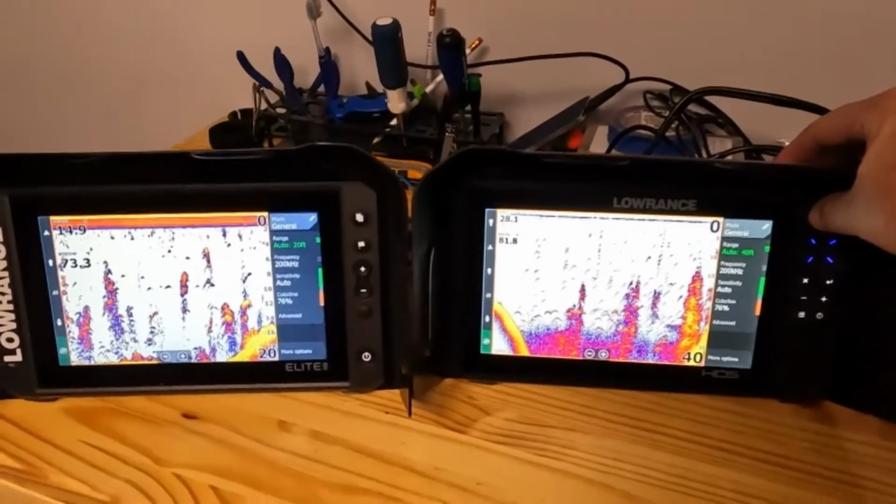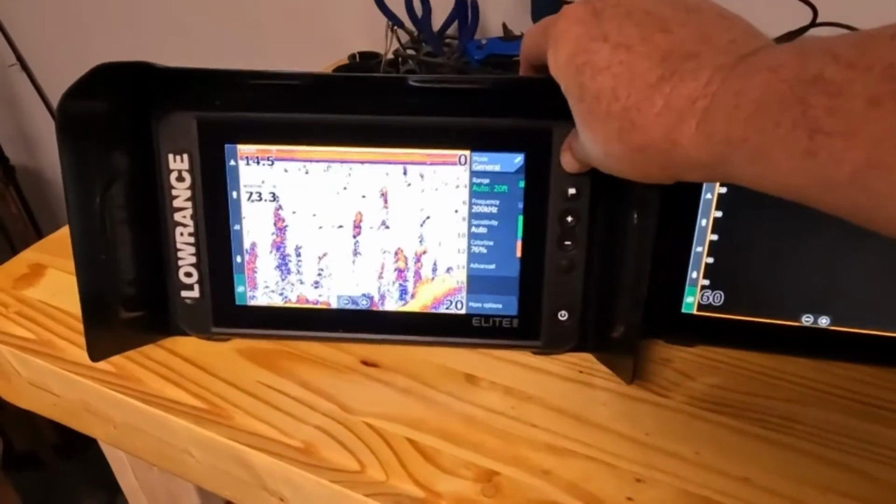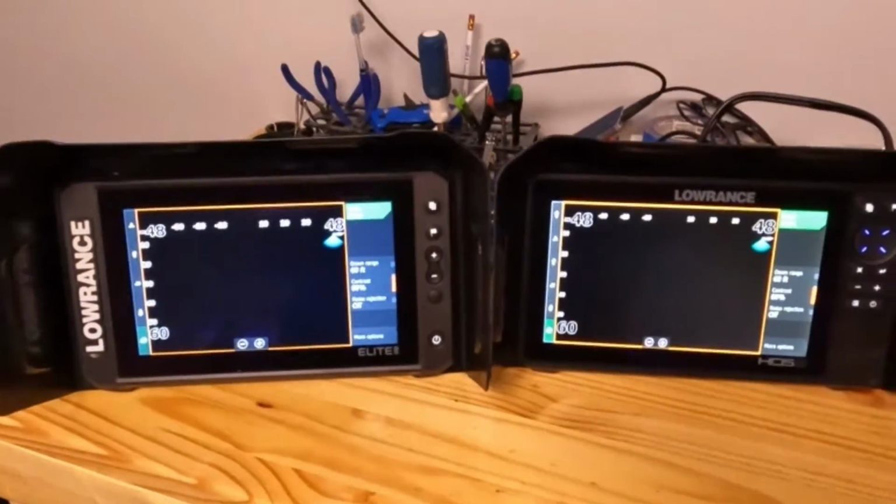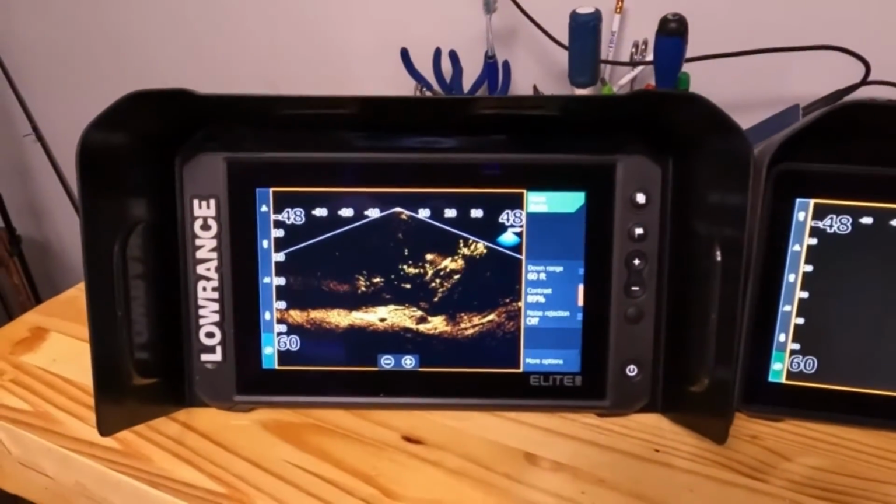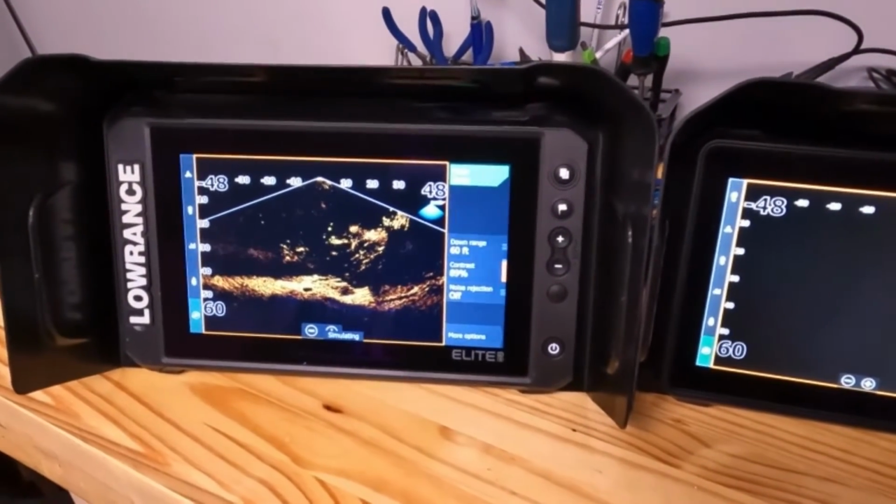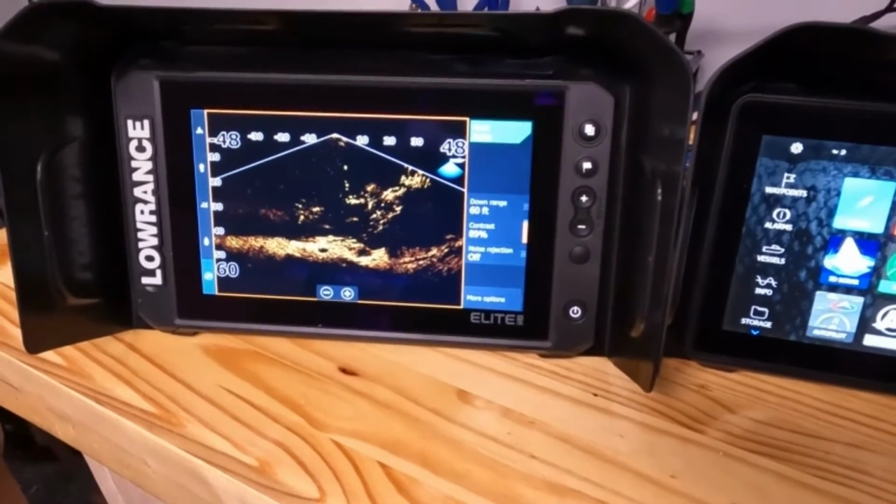Now the big one is active target. I run active target on my boat, and I use the FS unit. Is this one not going to play for us?